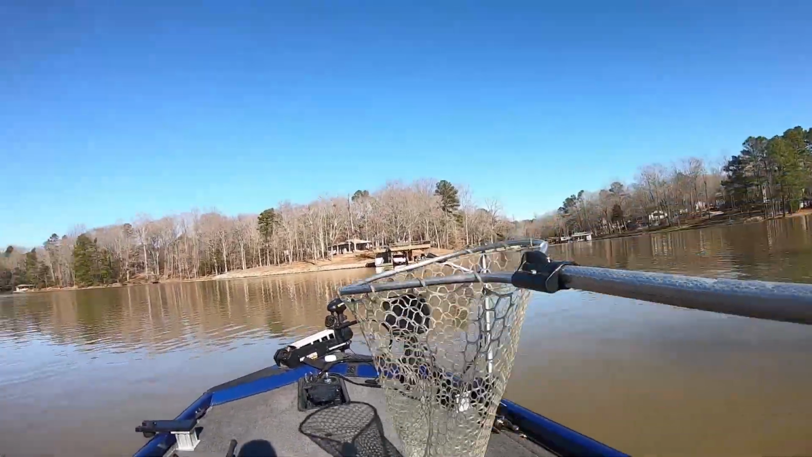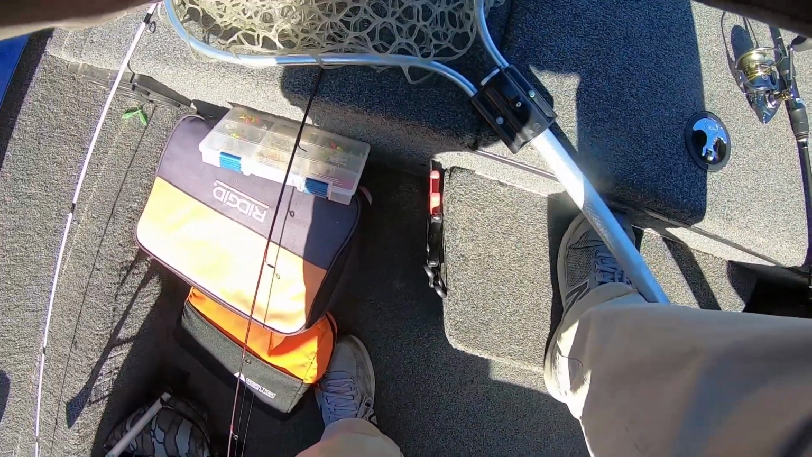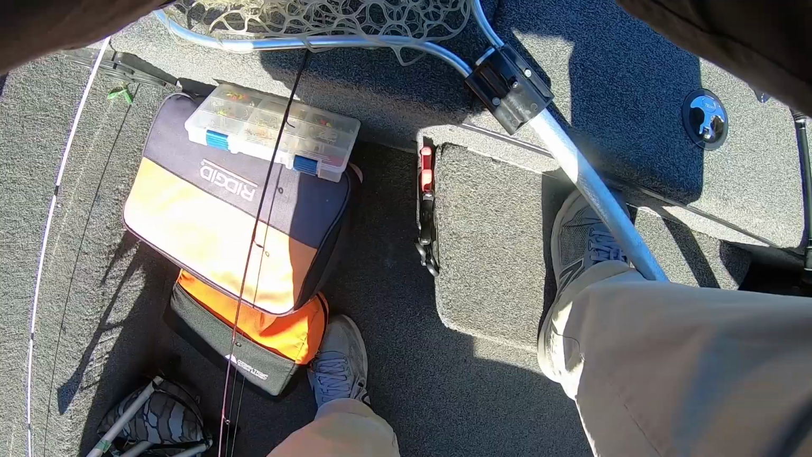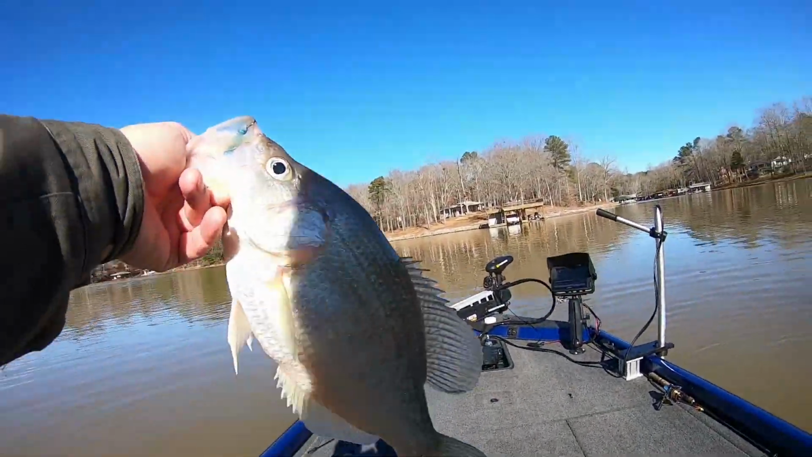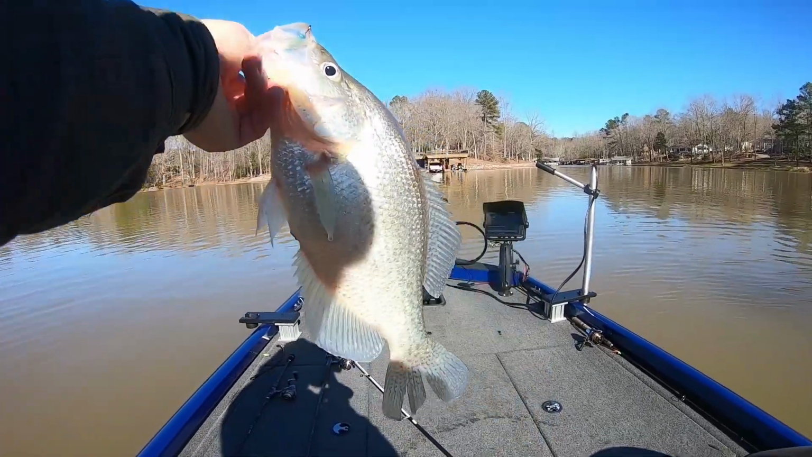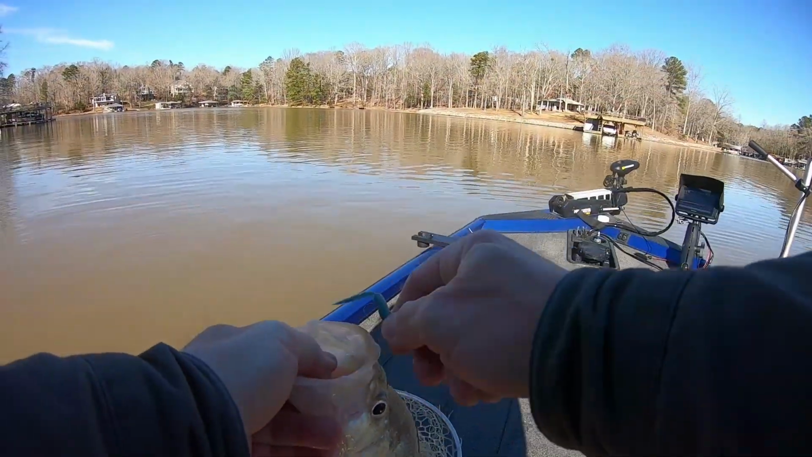Bam! Exactly, here's what I'm talking about, guys. Look at this hog. This one's even bigger. All right, guys, I'm going home after this. No, I'm just kidding. But I told you, I've been here a couple hours trying to find some. I couldn't find them. I think what it is now, the sun's gotten up good and it's warming the water.